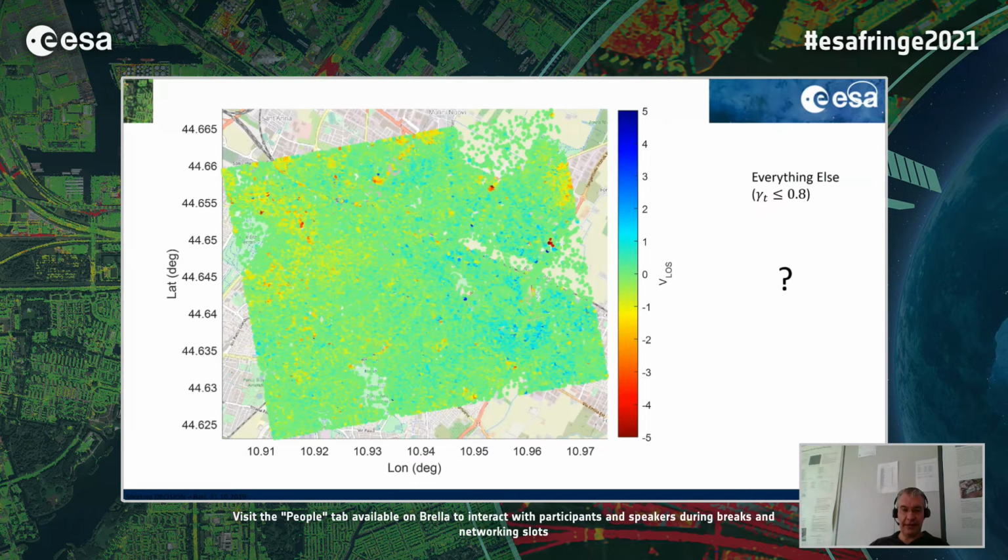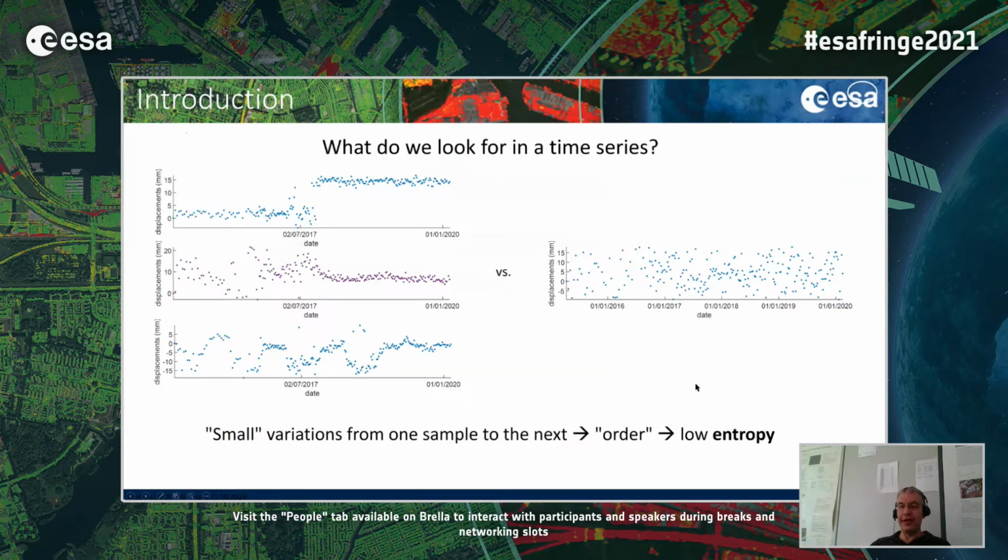So let's instead focus on what we actually look for in a time series to consider it interesting. Well, the simplest answer is that you look for at least some interval of time in which the function is smooth.